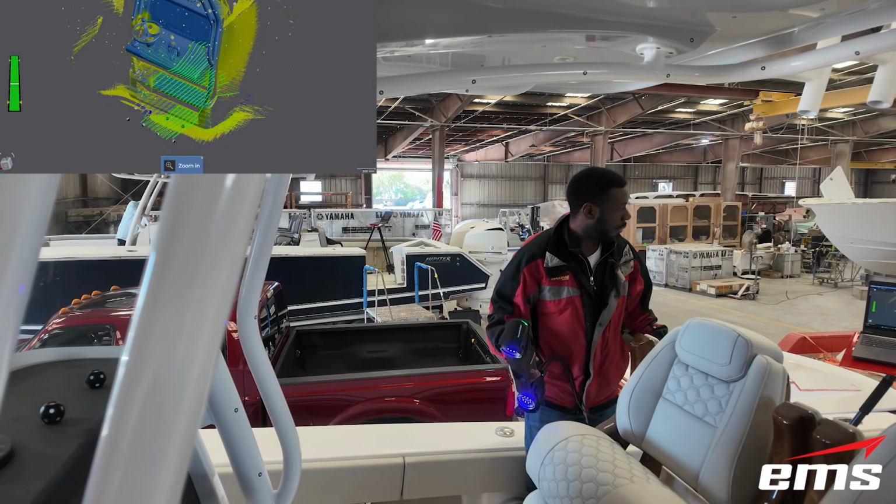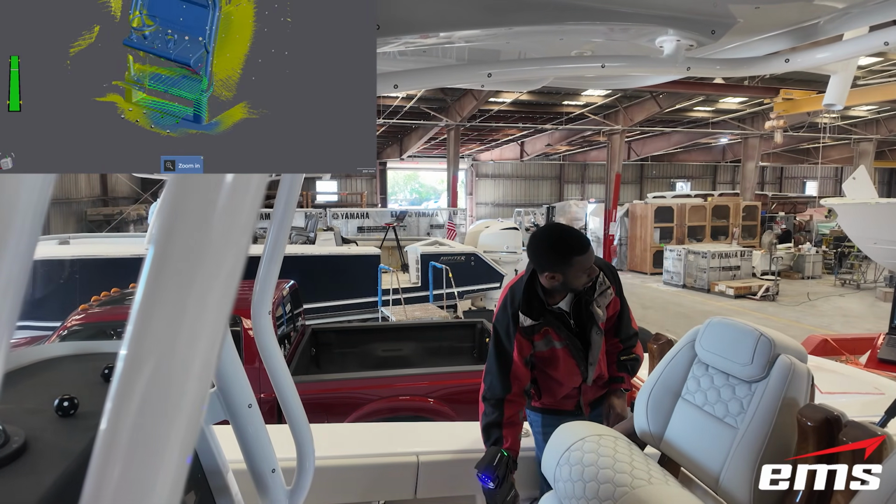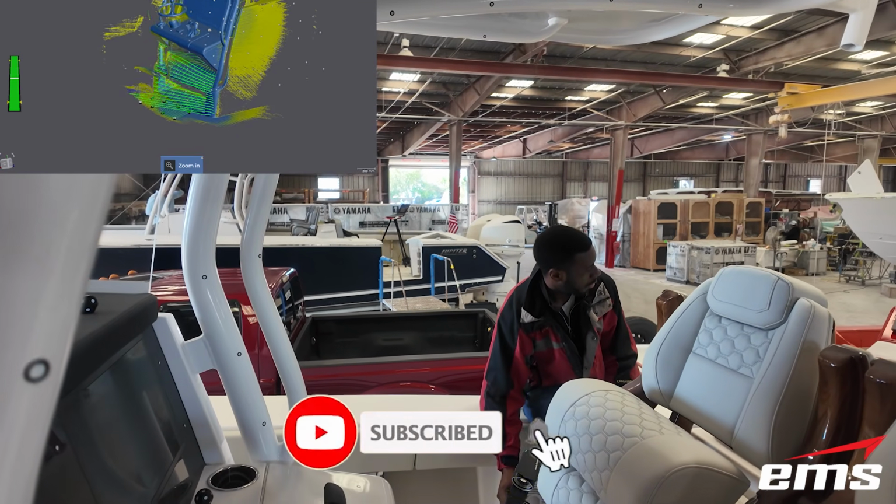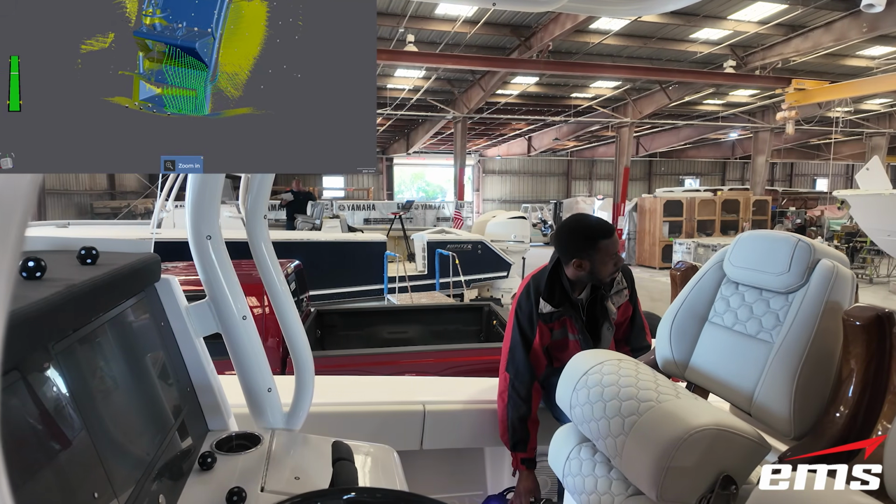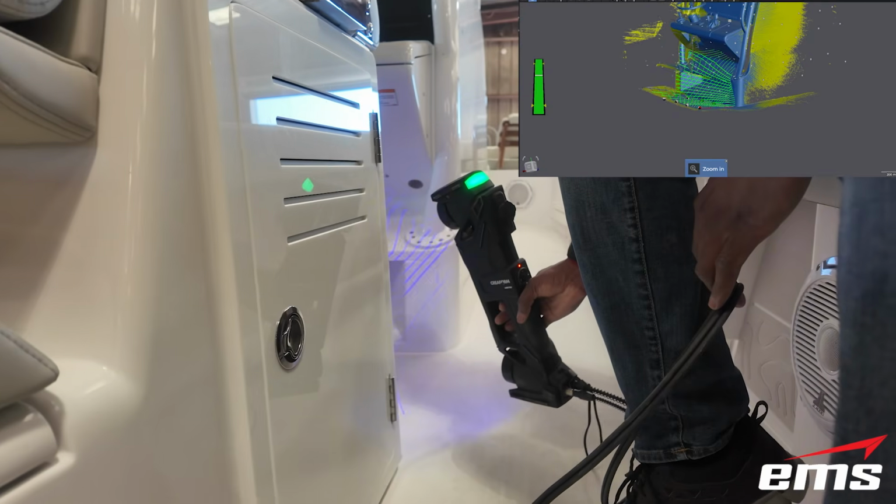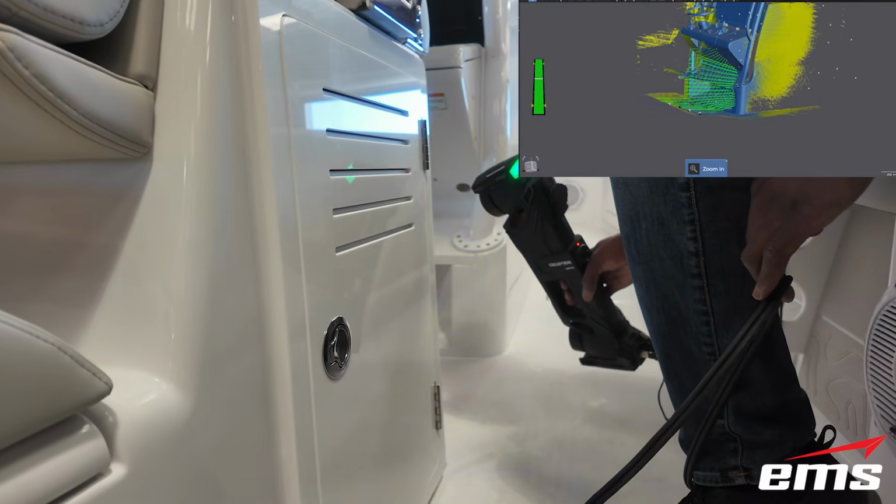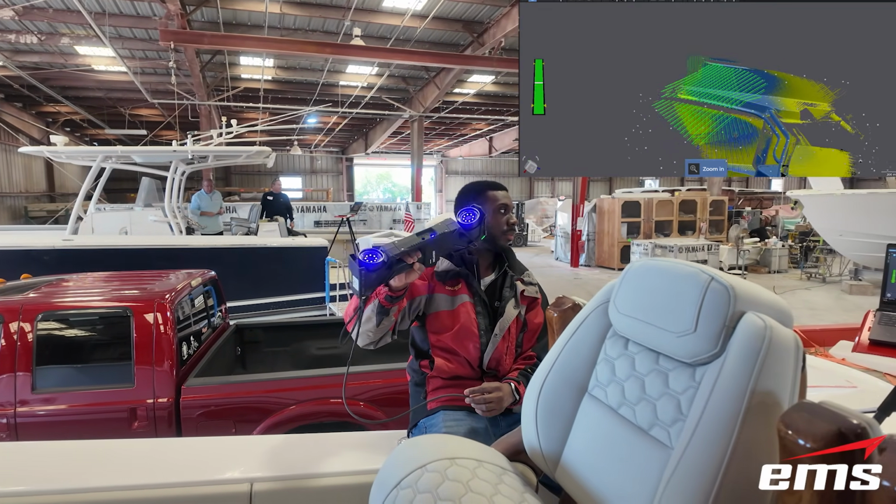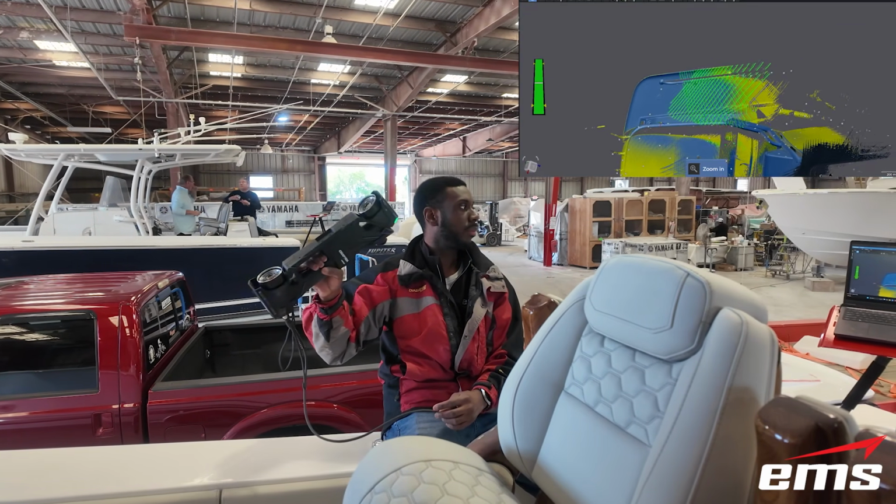We've placed targets randomly around. You can see some spherical targets and sticky targets in various places. They're about every 12 inches, 12 to 16 inches apart, randomly placed, and we can see we're scanning. Now, we're not only trying to scan the tube chassis or frame, but we're also trying to get the console, the seats, the surrounding areas, in case the customer wants design changes. We've got all that surrounding data to be able to do that. So we're not trying to get just the frame.